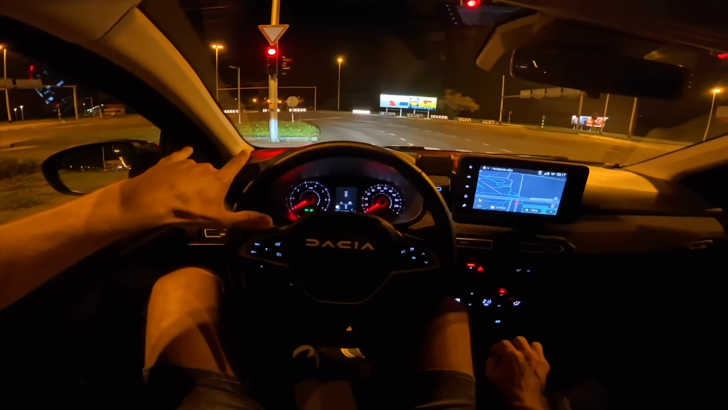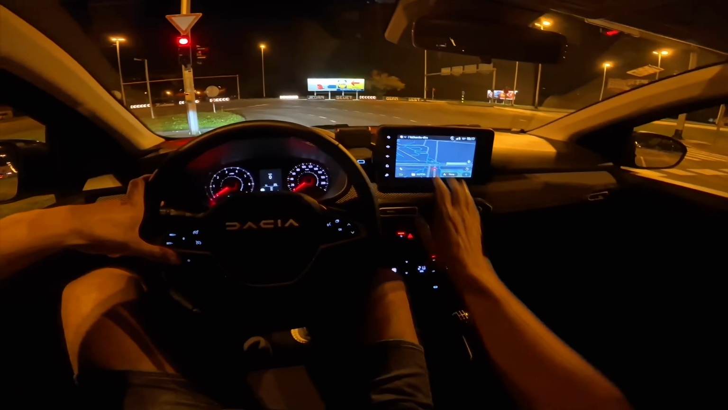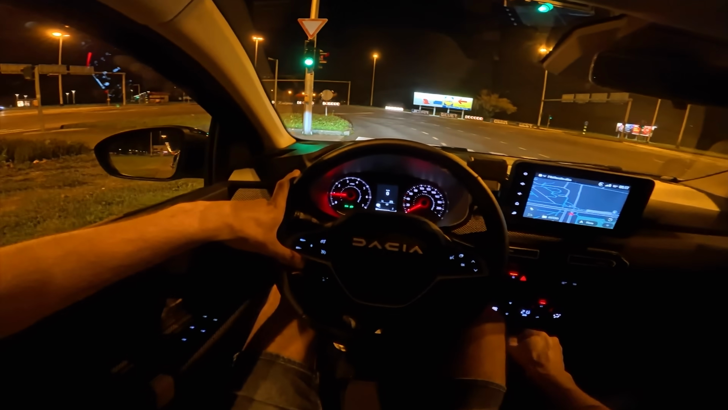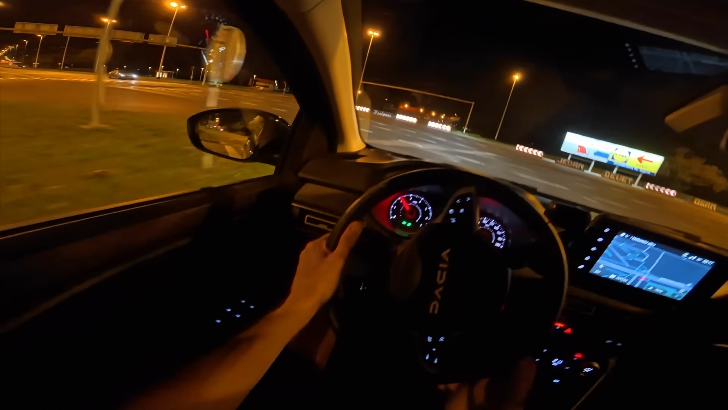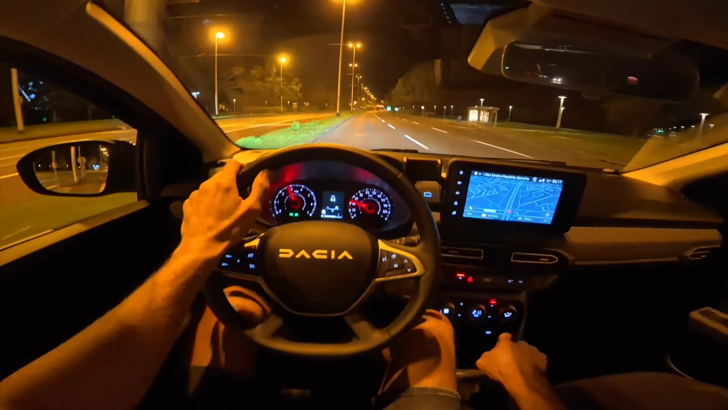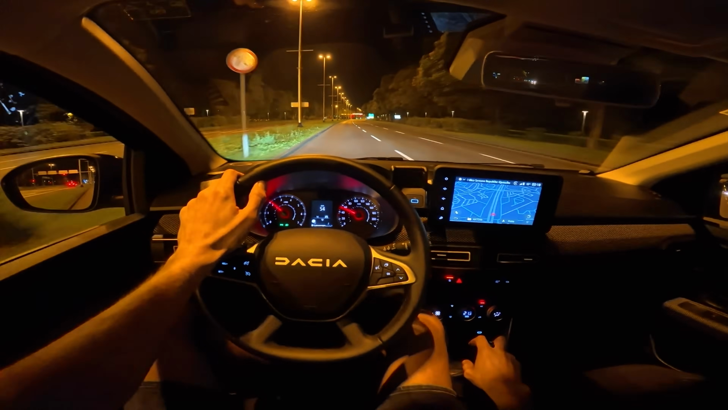There are the middle trim and the very basic trim. I would not advise that, because you don't even get the screen here. You can put just your phone. But I think they start at 14,000 euros now. You can really not buy a lot for 14,000 euros, let alone for 17, but I think this car is around 18 and a half, with a few options, and that's